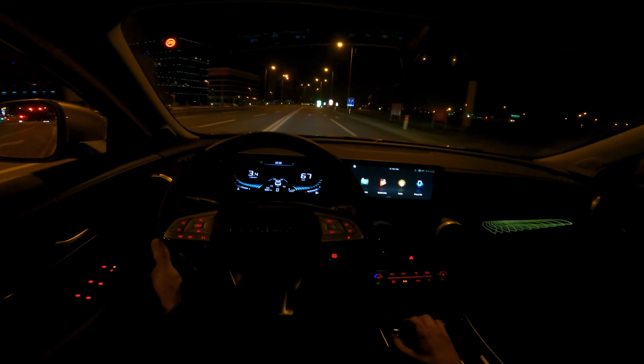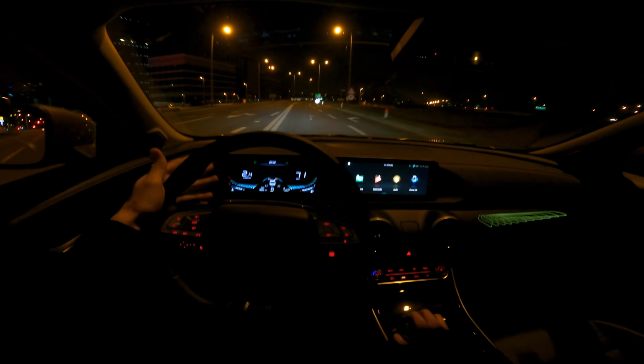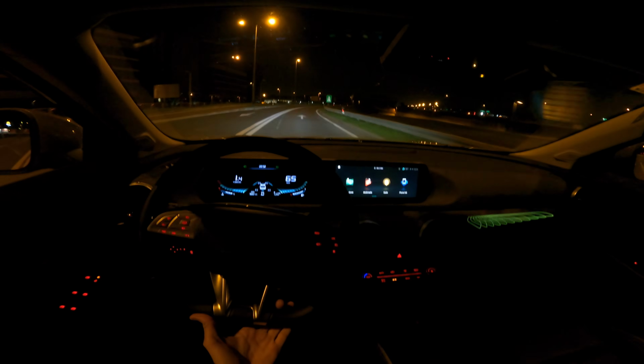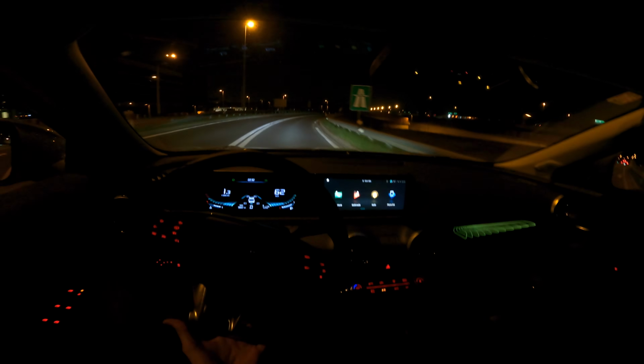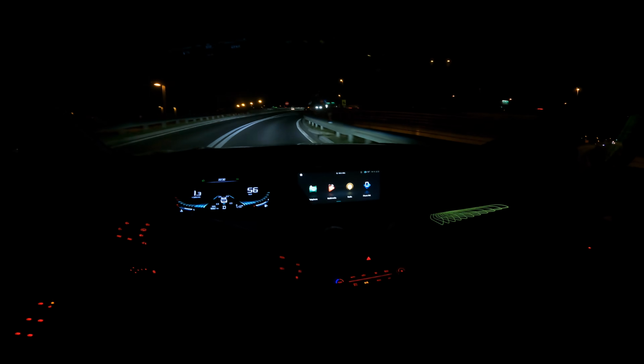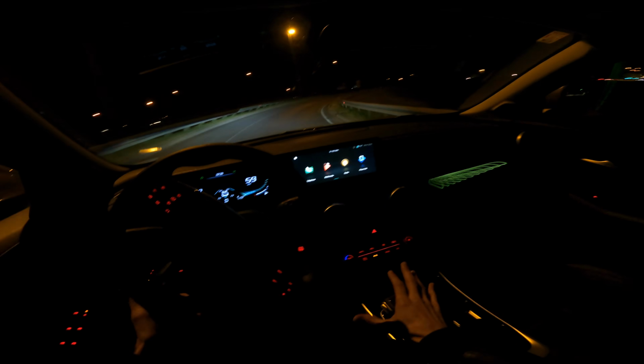Oh man, it's such a fun car, and you can see the revs just keep going, as a petrol. And in the bends, the car is stable actually, and despite being tall, it's not leaning too much. It's quite good. You really have to be super aggressive to get the car to lean a lot. Okay, let's see here.